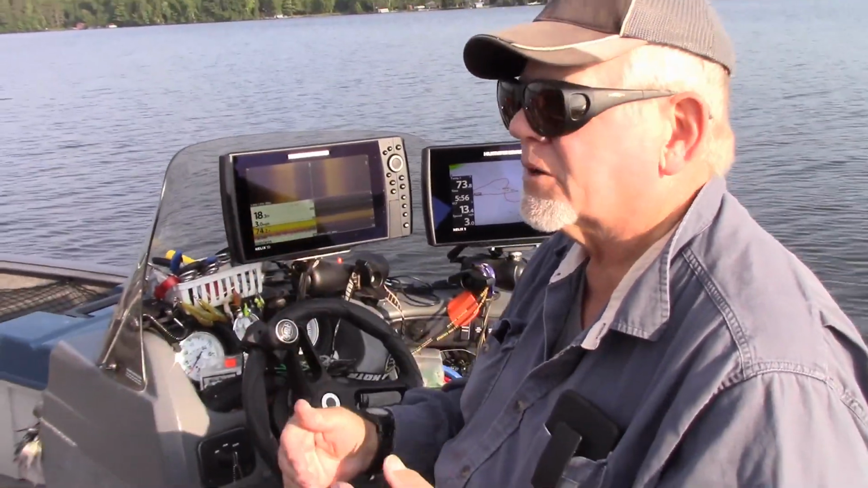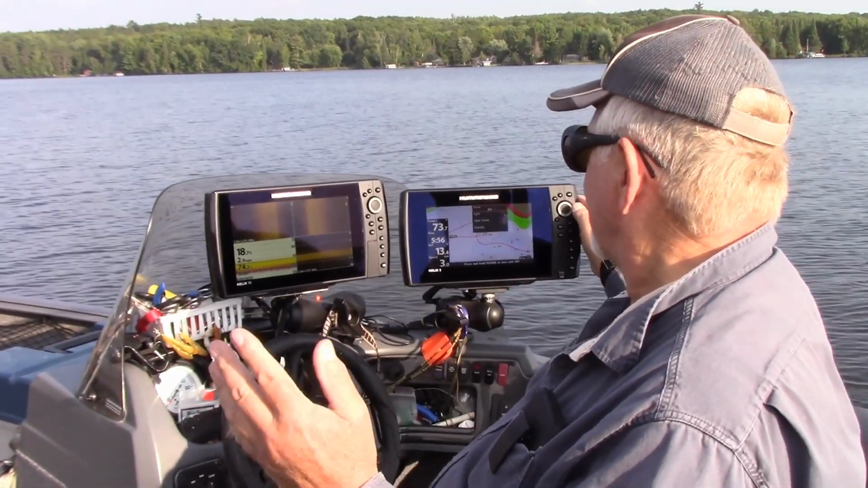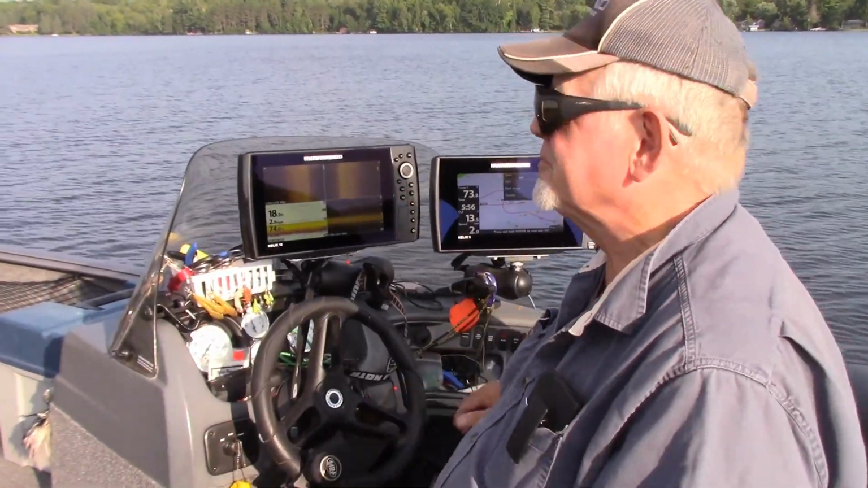In my case, I can put my trolling motor down. I can get back on them. On the trolling motor, I just hit the button, it goes down. It's an Altera, and I can spot lock on them, anchor with the trolling motor, and vertically fish them just like I do ice fishing, and you'll catch a bunch of fish.